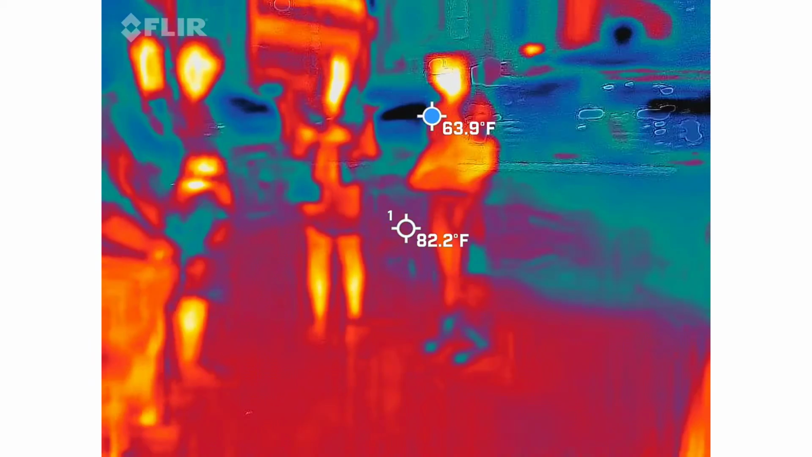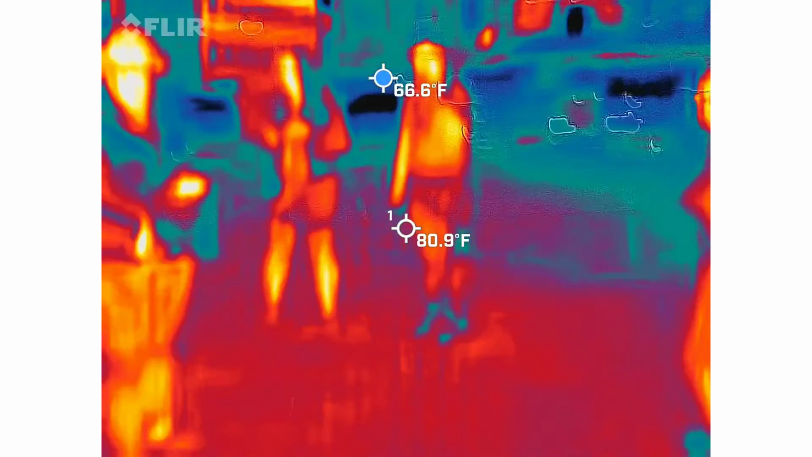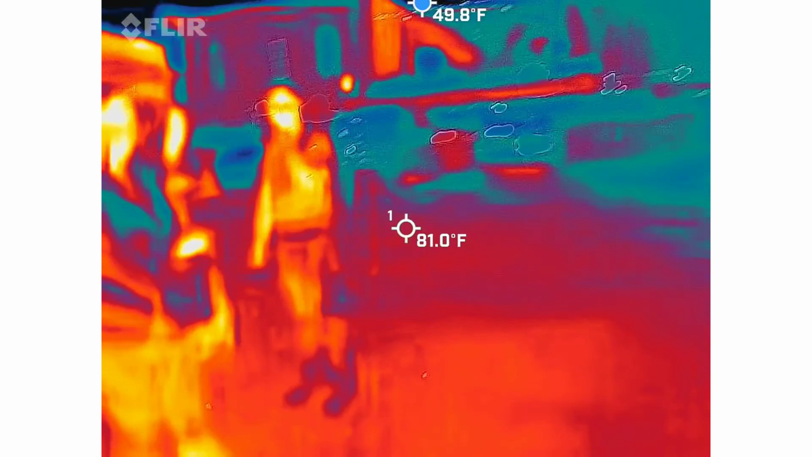That dot bounces like crazy, so you might want to be careful. They're going to be coming through here. They're going to be right next. Right there. Yeah, there you go. More casual moments of people walking through.